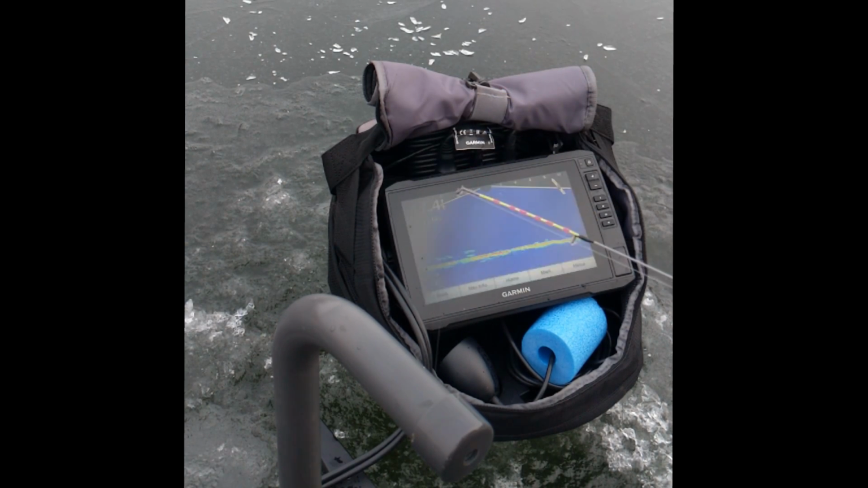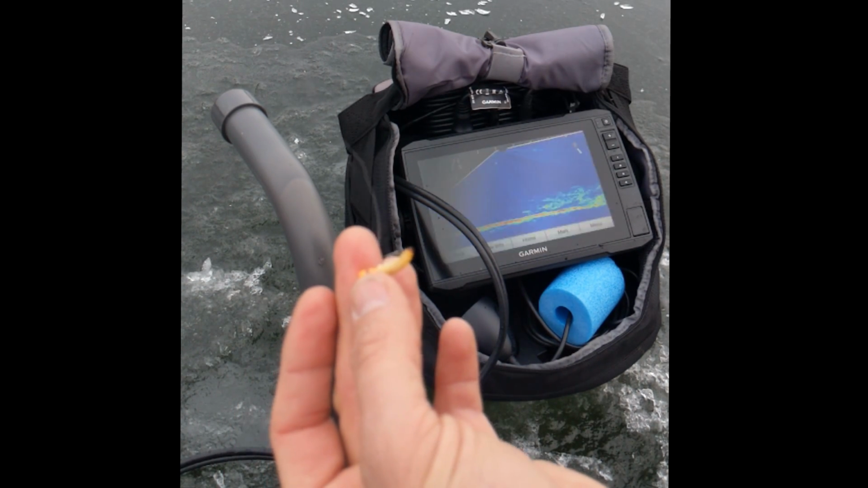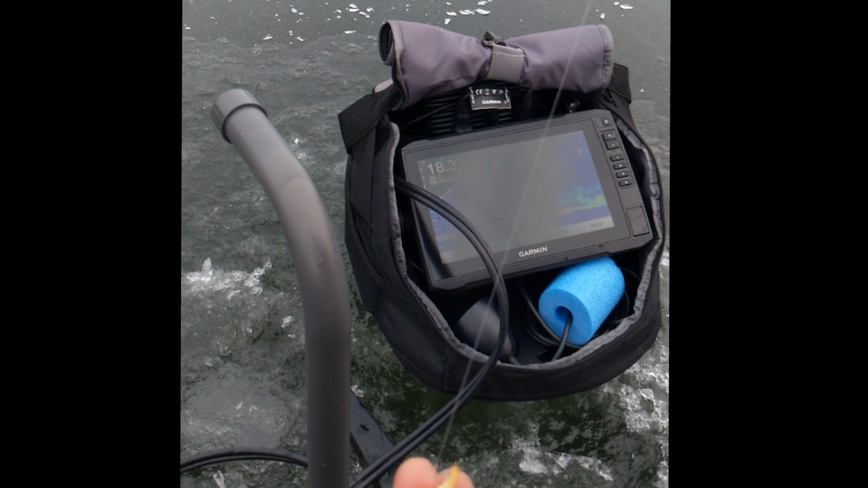I'm sure you saw that, but they're definitely not interested in this color jig. So I have a tin of waxworms. They weren't really interested in that at all before, but what I'm going to try to do here, I threaded one on, just like you would a tail, but it's live bait. We'll see if maybe scent has any difference.